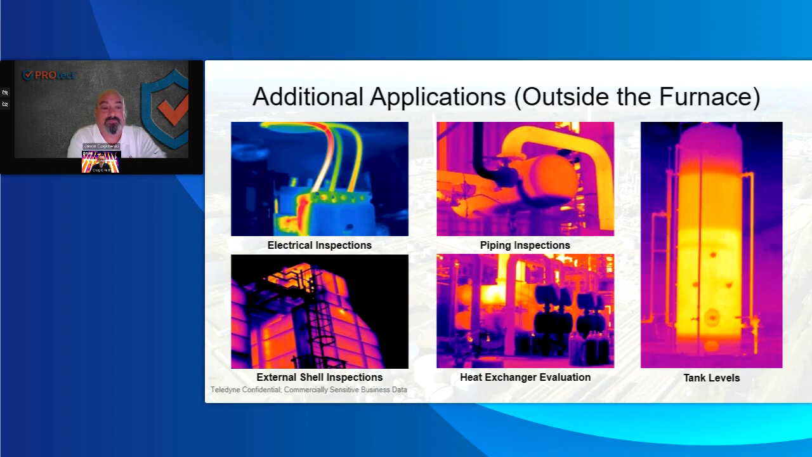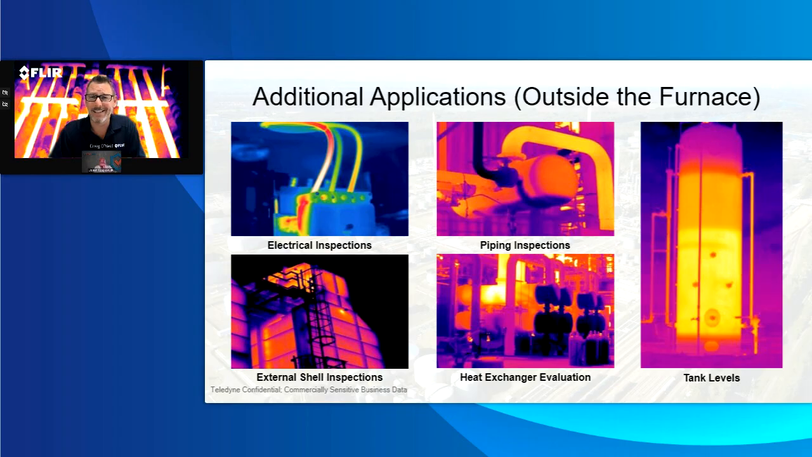Awesome. Yeah, like I said, it's a wider range. In essence, anything that can cause a temperature change, anything that can change the surface temperature of something, whether again it's a roof with moisture issues, or a tank, or electrical failure. So yeah, it's a huge, wide variety of what we're able to do with the technology.